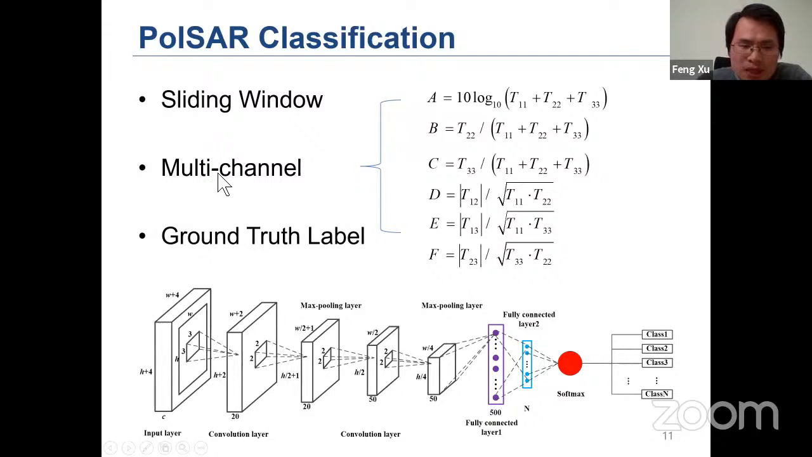I think we only pre-processed the PolSAR image, the T matrix, which is called the coherency matrix, and mapped it into a 6-dimension vector. And it's also normalized from 0 to 1. Then we input this form of data into the neural network.